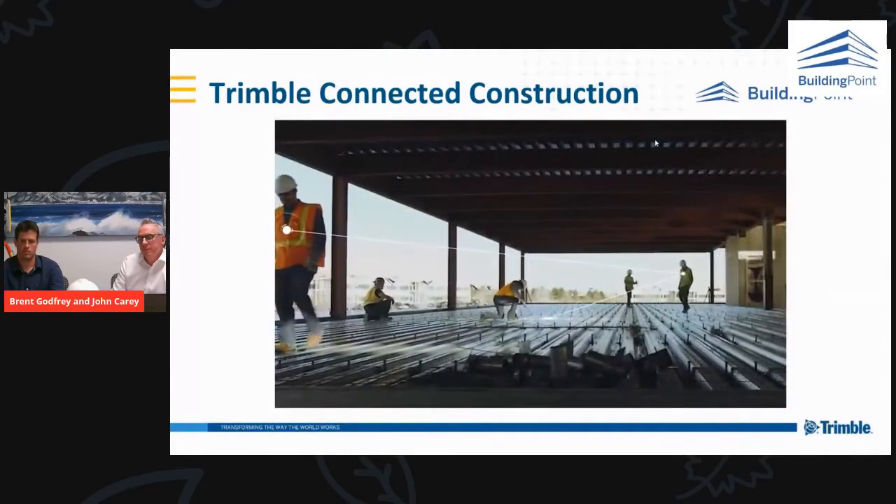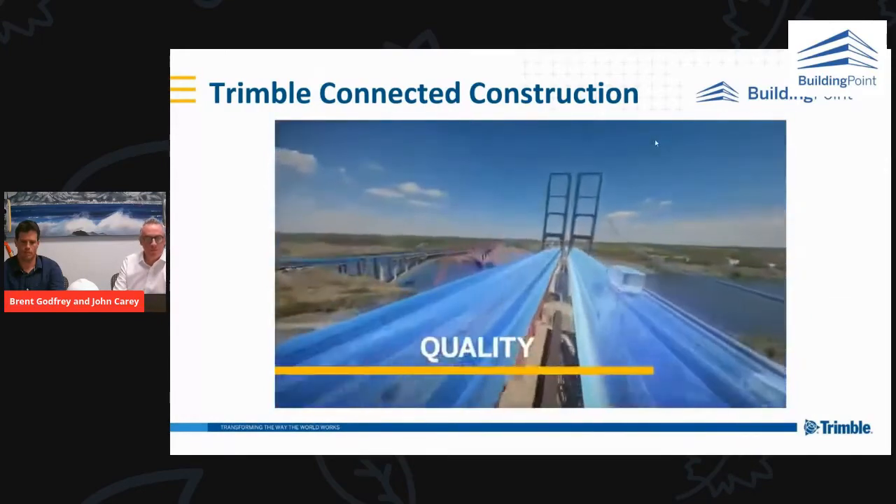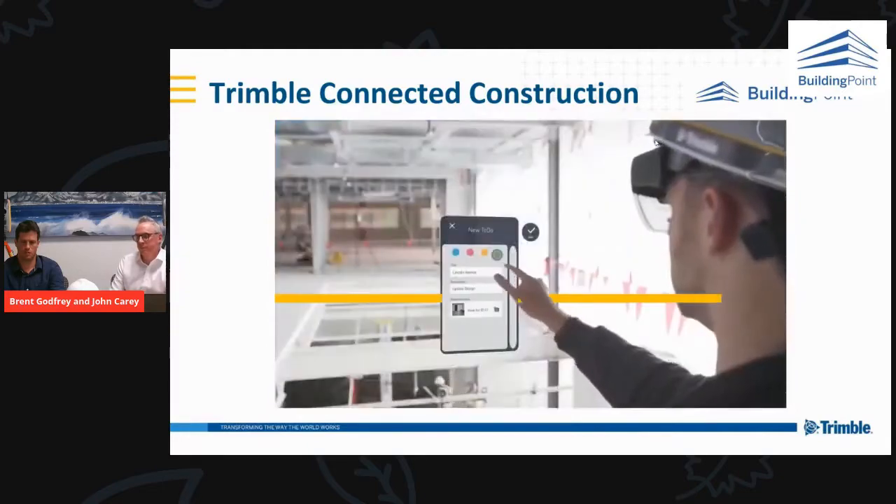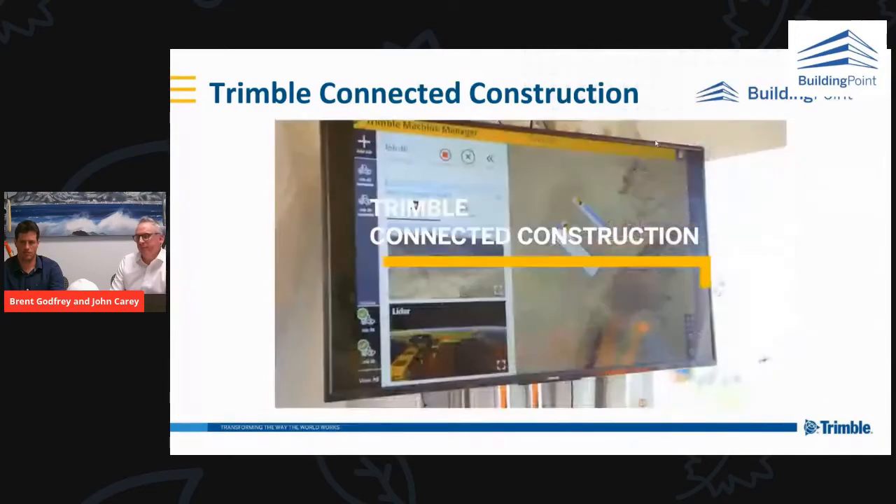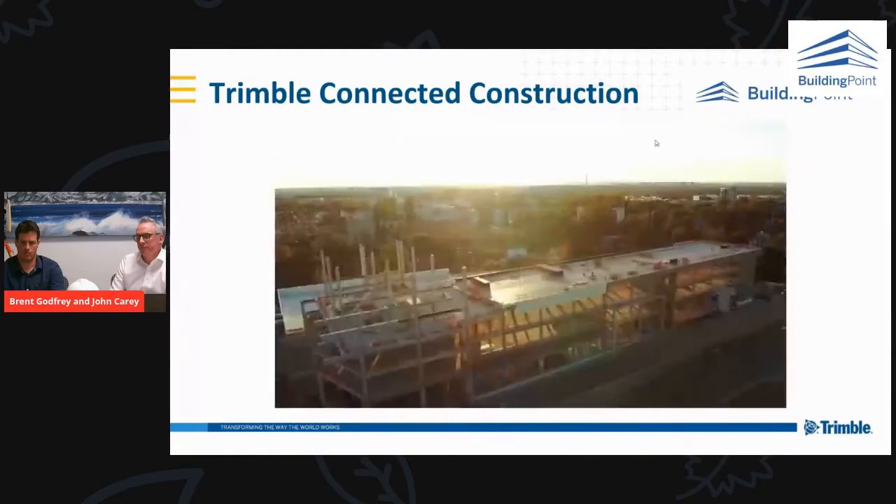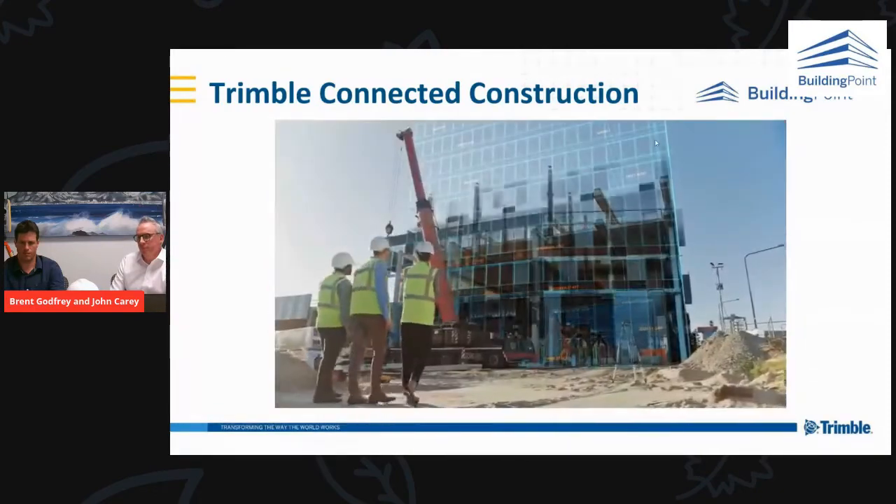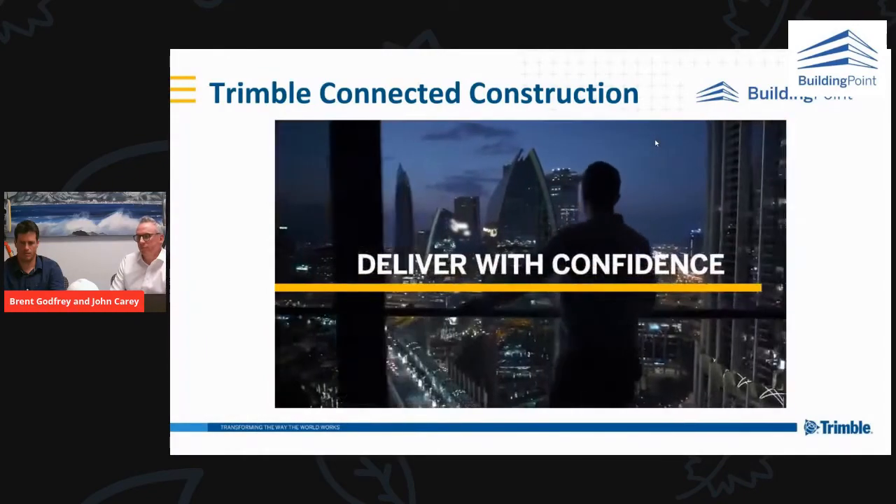It takes the power to deliver, to boost productivity, improve quality, to champion sustainability, connecting the people, the processes, and the data through every phase of a project. It takes absolute confidence from Trimble Connected Construction to embrace change and drive digital transformation, to root out inefficiencies and exploit opportunities, accelerating the pace of your success, no matter what the future holds. Trimble Connected Construction. Deliver with confidence.